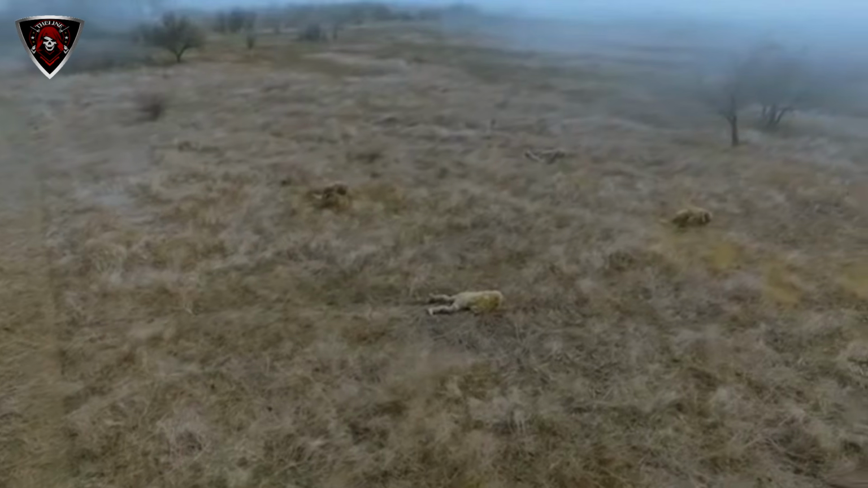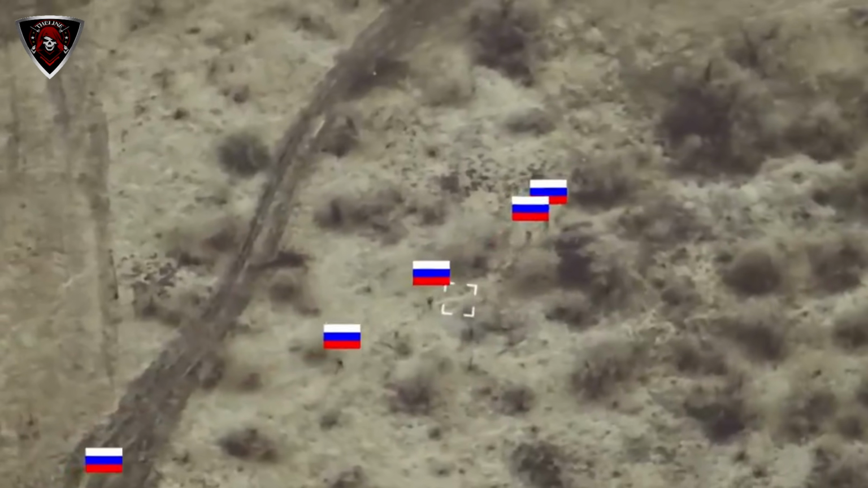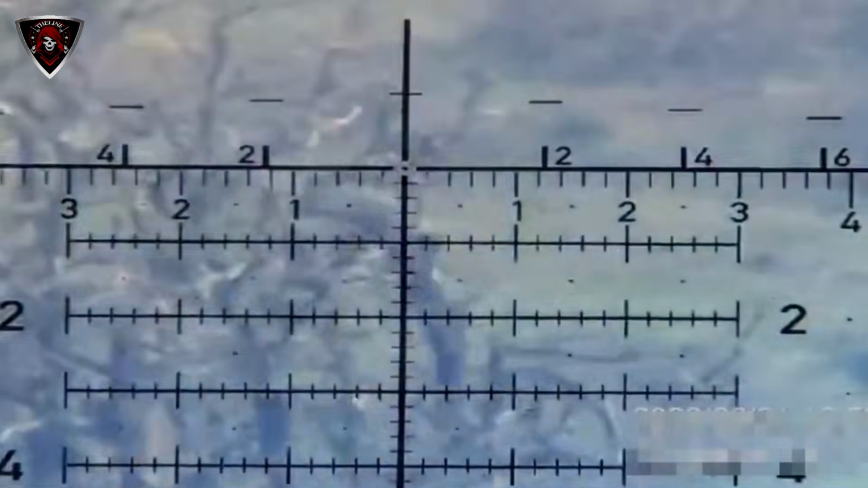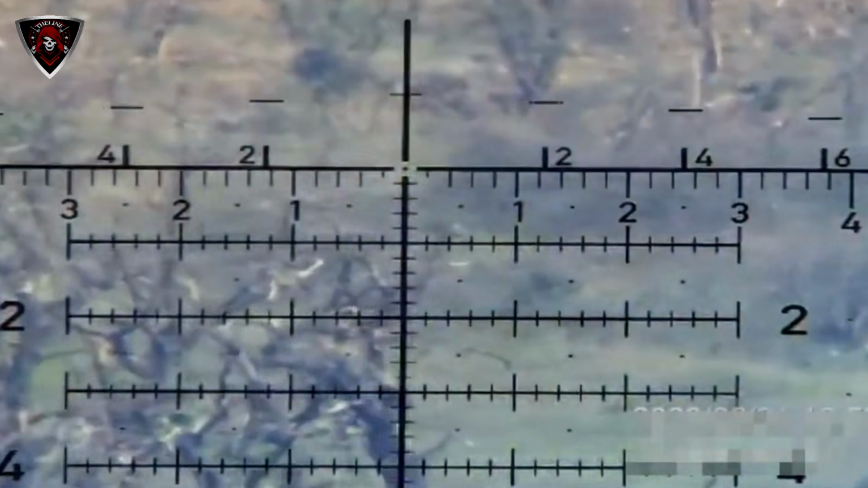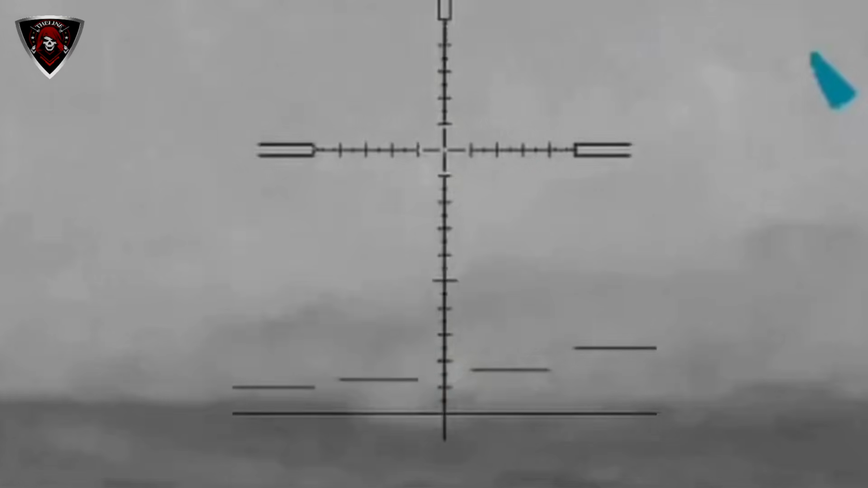In the evolving landscape of modern warfare, technology continues to reshape the battlefield. Among the most decisive tools in Ukraine's defensive arsenal are highly trained sniper units equipped with advanced thermal imaging scopes, devices that allow them to detect enemy movement, even in complete darkness or dense cover.